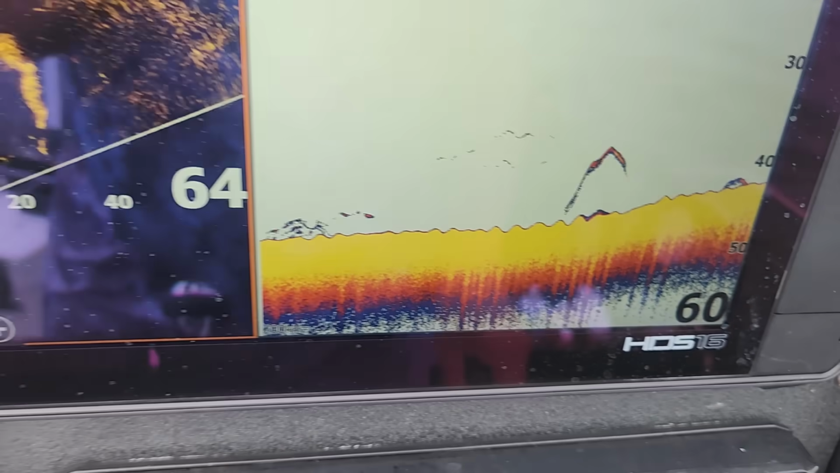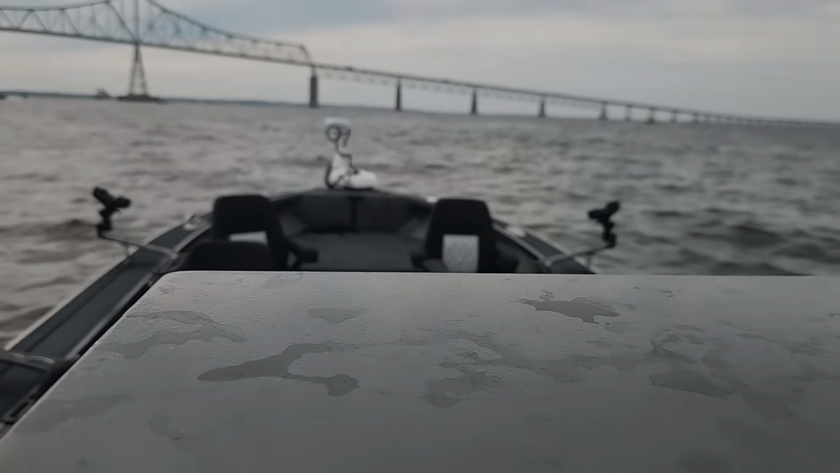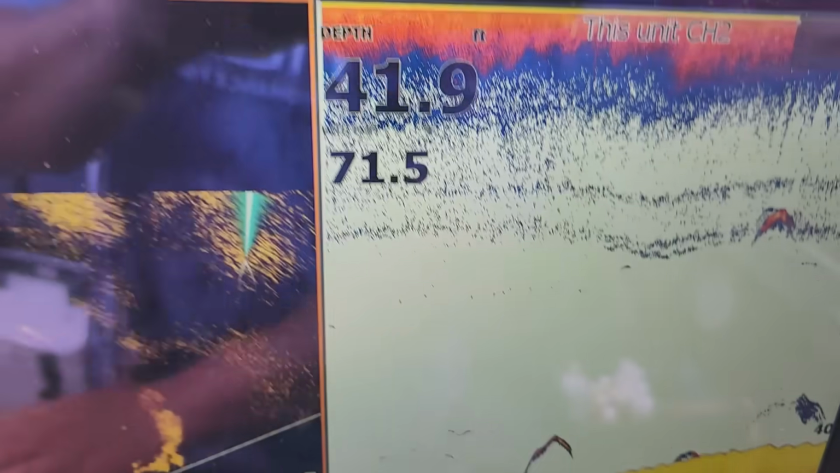Oh man, they're down there. One up high too. Okay, so we got the boat spun around. We're looking good. And even more on the graph. So let's get it down there, get it down 40 feet.